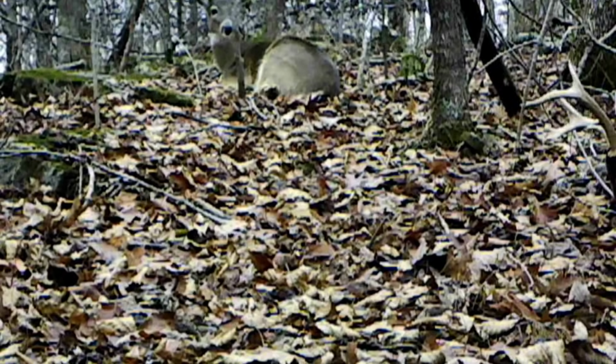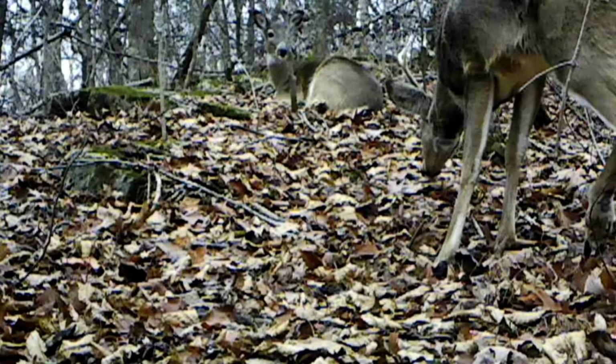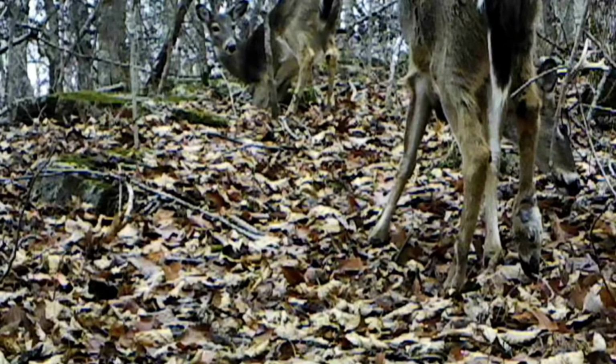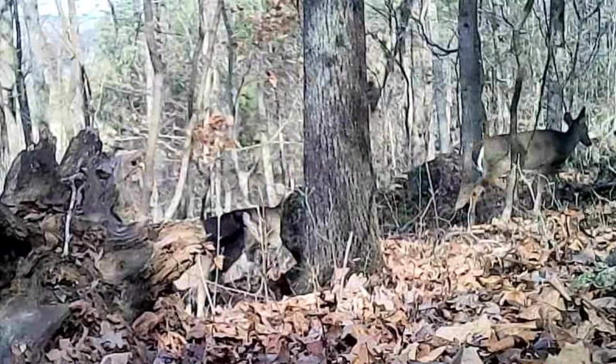And here's a little old young buck. All the big ones are gone. But notice something about this young buck. It's got a hurt leg on it, about down at its foot. Hoof there. Look how it's swollen up. Bless its heart. I hope it's okay.